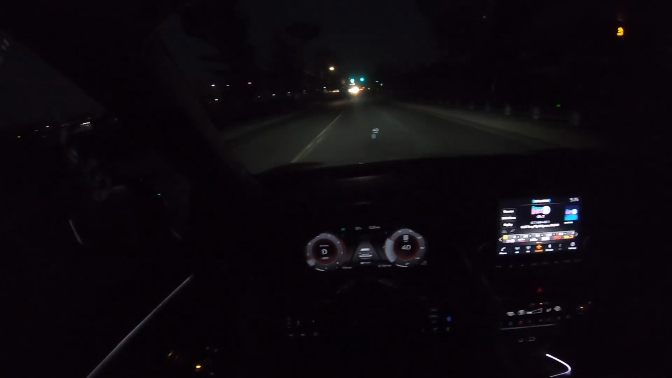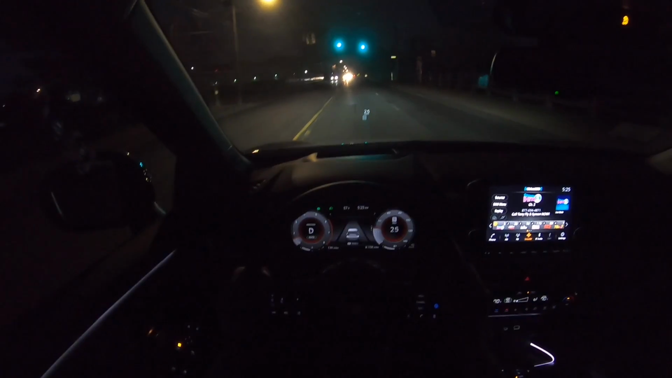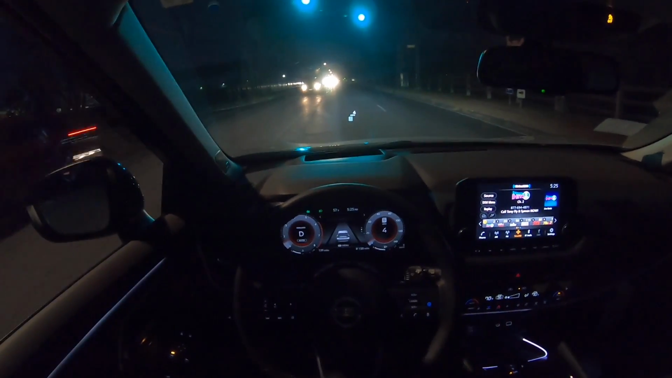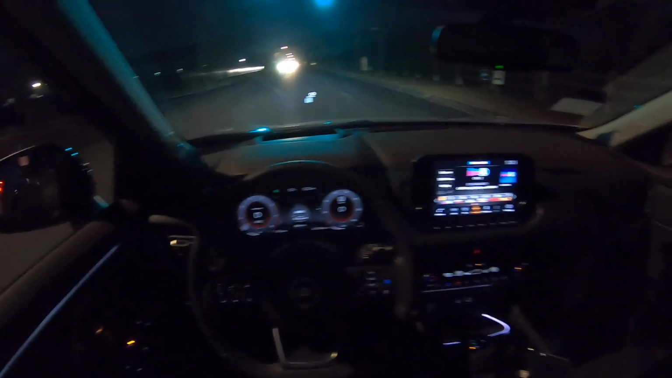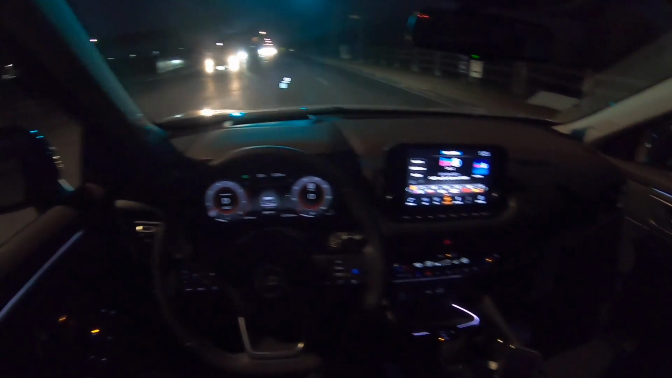Interior, exterior, everything just looks amazing, honestly. Feels very nice and isolated from the outside, and overall, the lights look really good right here in this Nissan Rogue at night.